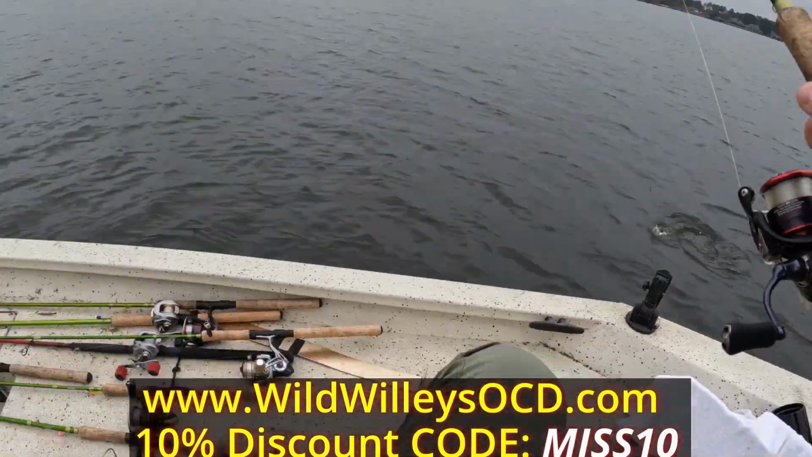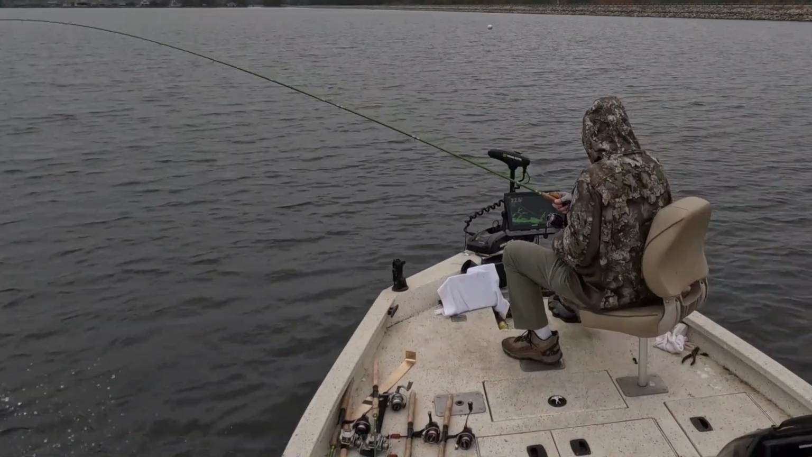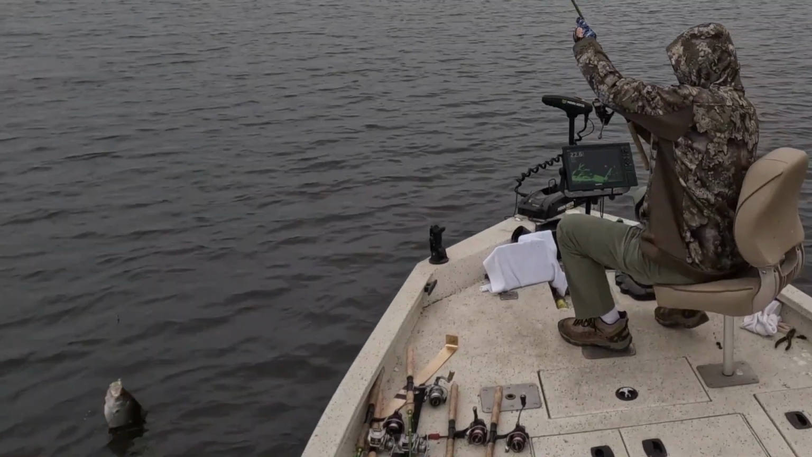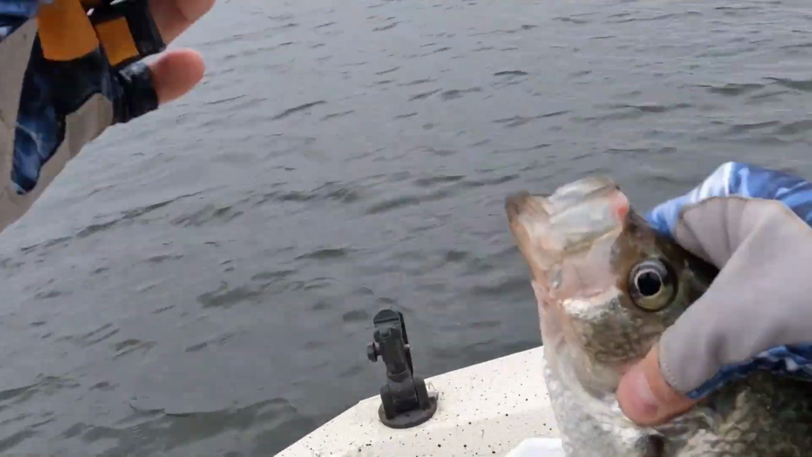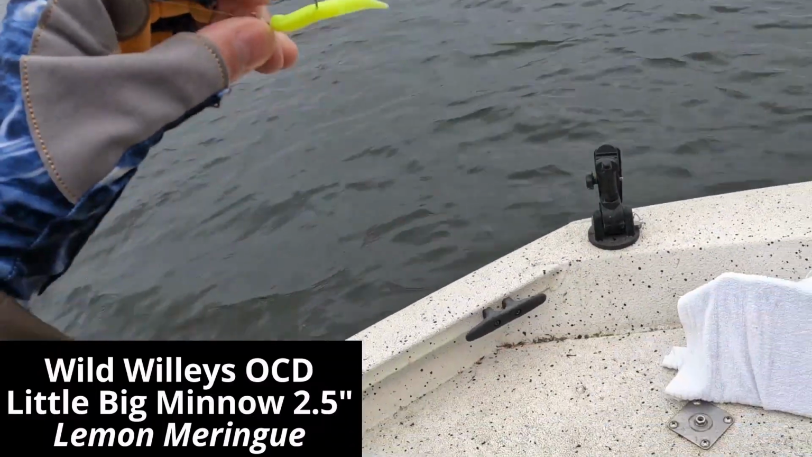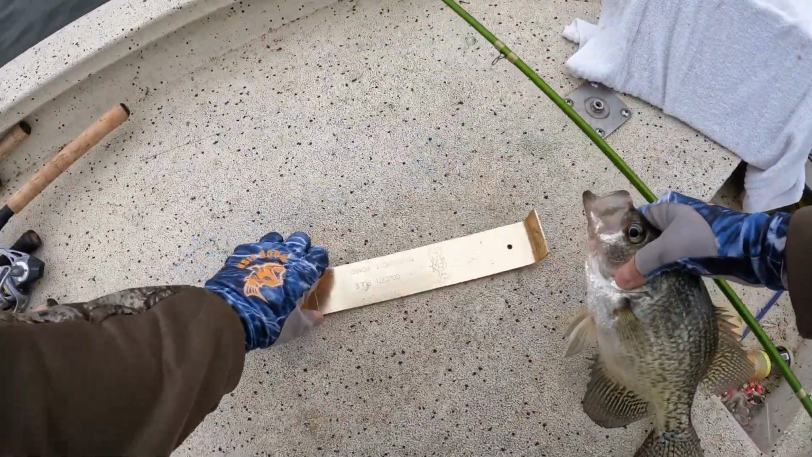Man, this is a nice crappie. Little big minnow. They're wanting to boat flip him. Get in the boat. Look at this black crappie. Oh my goodness. Chartreuse are back, white belly. That's what I'm talking about.